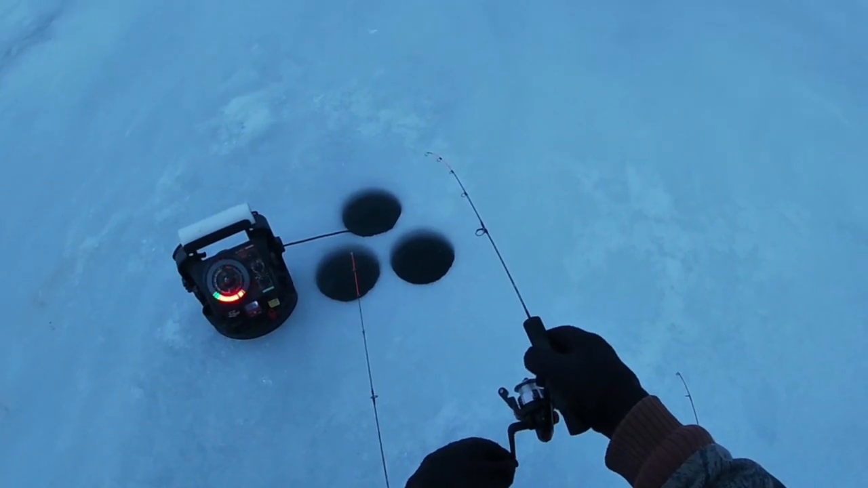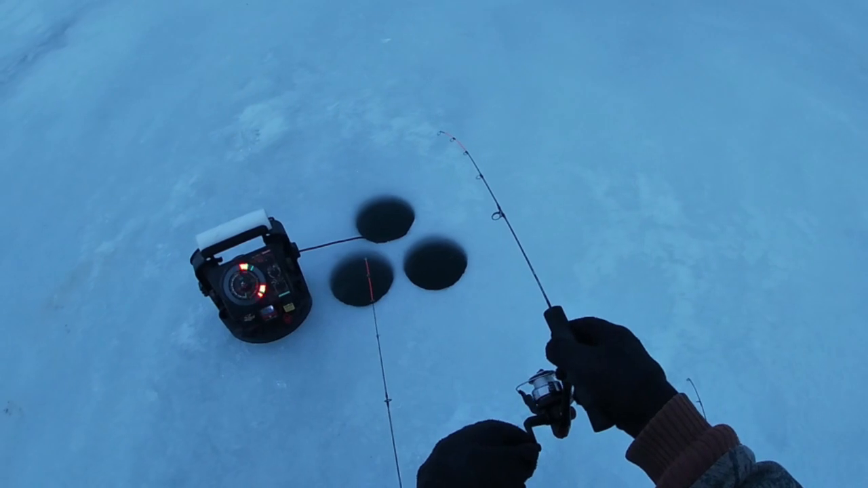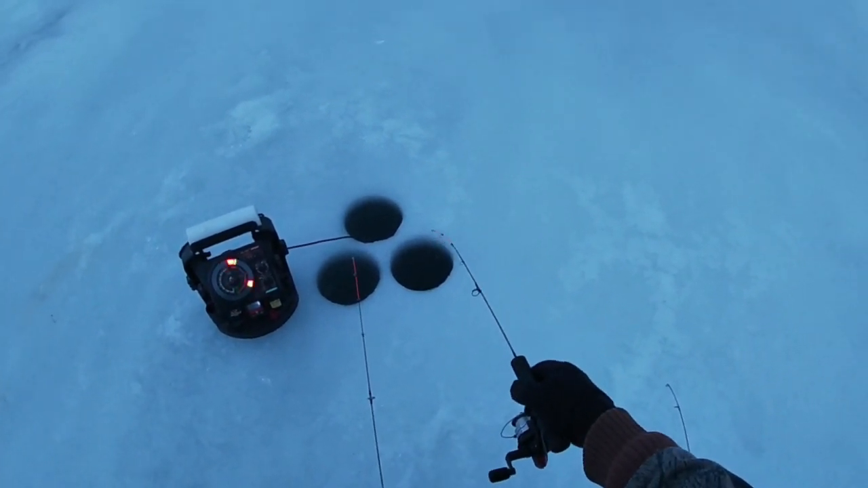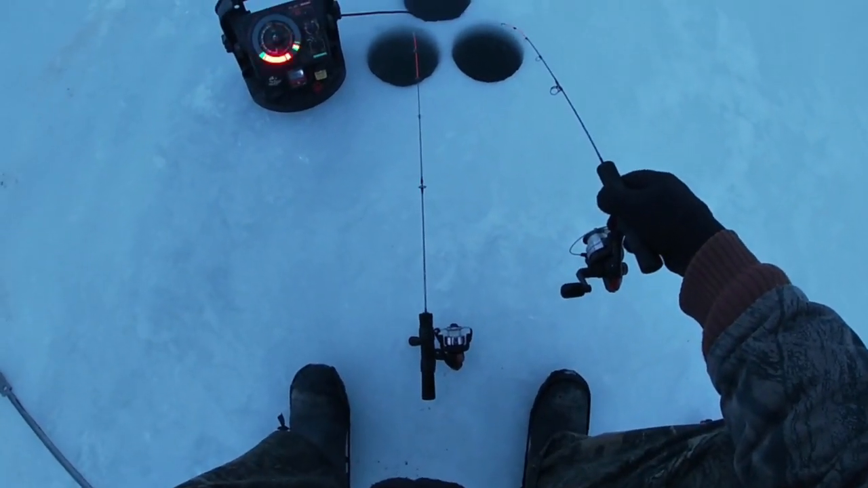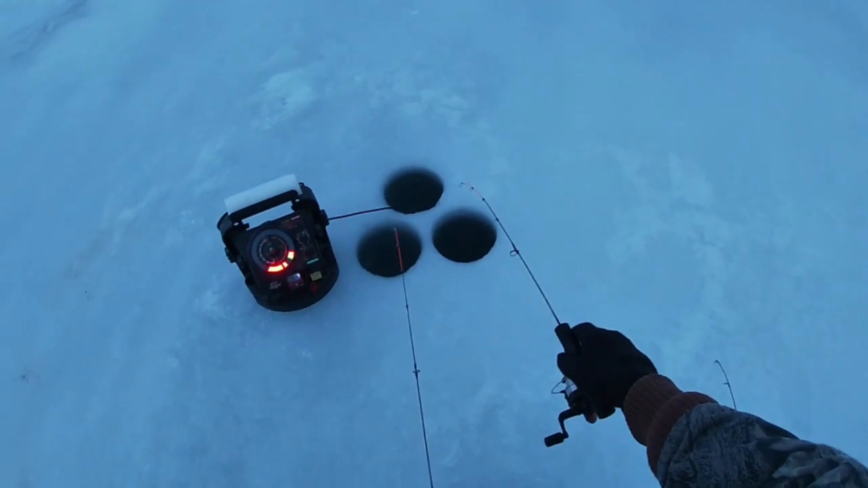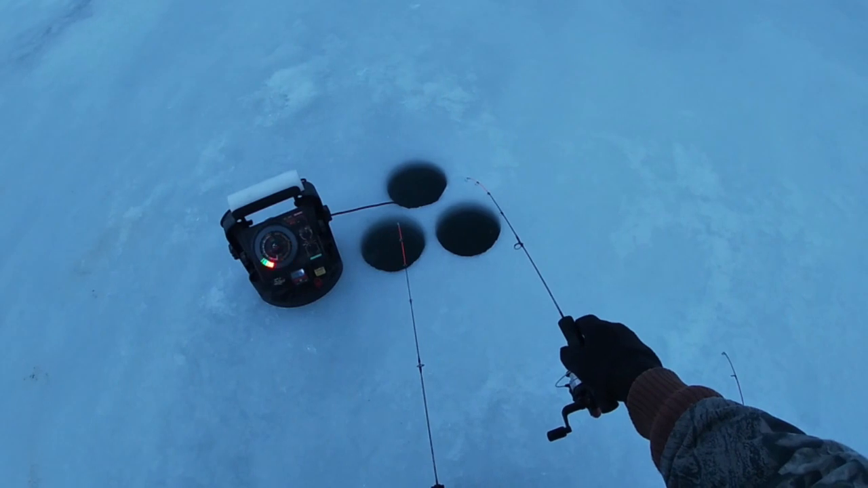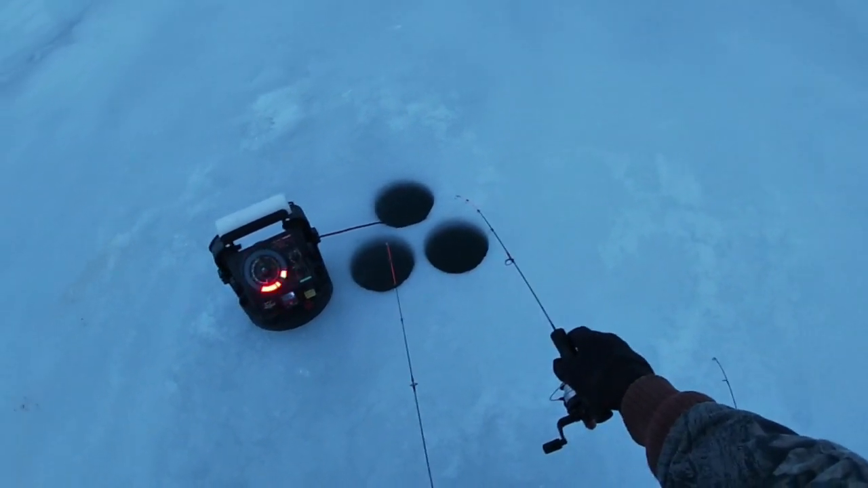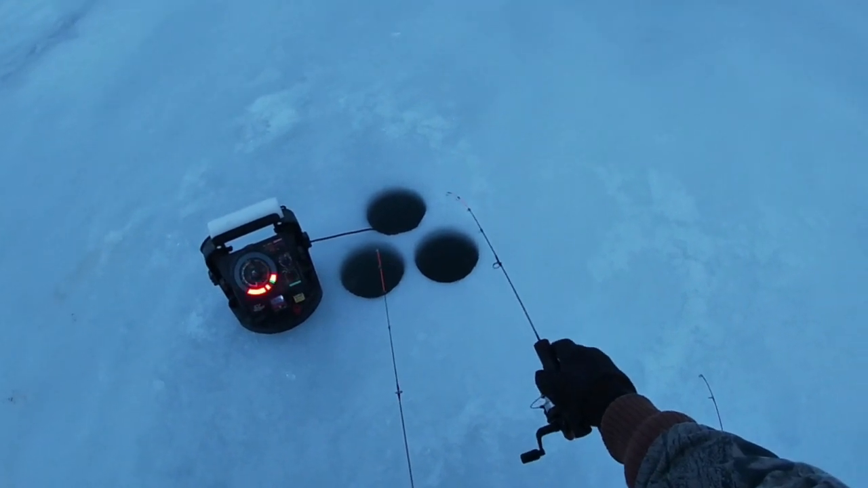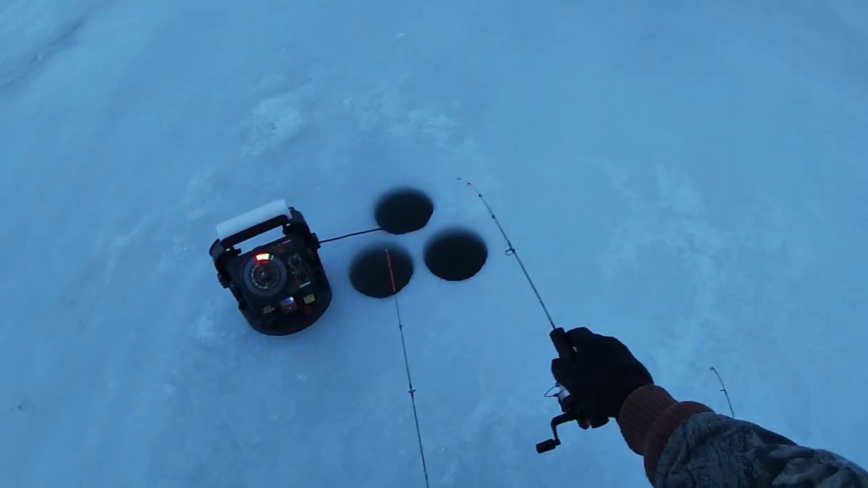He came back. He's looking, but he's not taking. Well, he didn't seem interested in what I had to offer him, but at least it was promising to finally show a fish on the Vexilar here. I still got some time though.